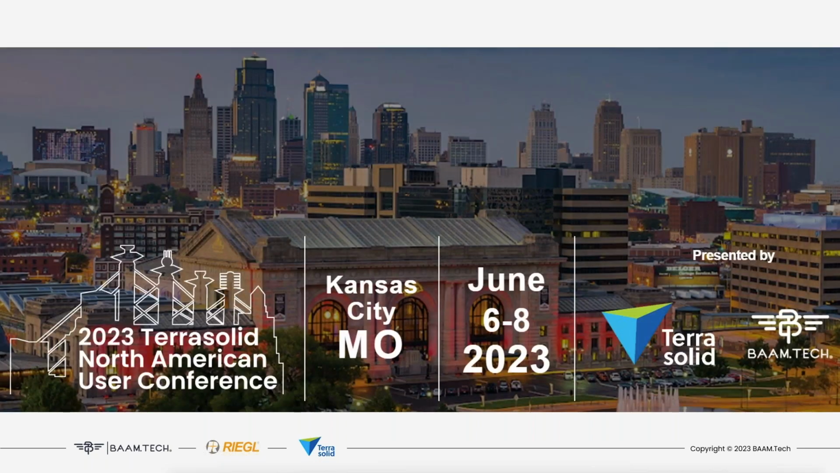This webinar will be a quick glimpse into updates for using Terrasolid tools to process, edit, and extract features from the Riegl VMY mobile LiDAR data, which was generously provided by Riegl USA. Those who would like a more in-depth experience and to take advantage of hands-on learning opportunity with subject matter experts alongside the Terrasolid team, please consider attending TerraCon 2023 in Kansas City, June 6th through the 8th.